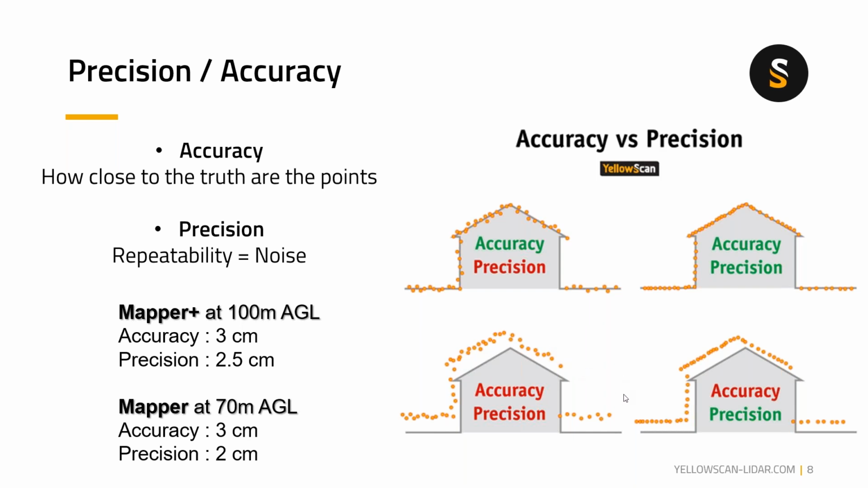With good precision but poor accuracy, again, this may not be the data that you want, because it's not positionally correct. Not all the points lay correctly on top of the surface of the object that you want to capture.